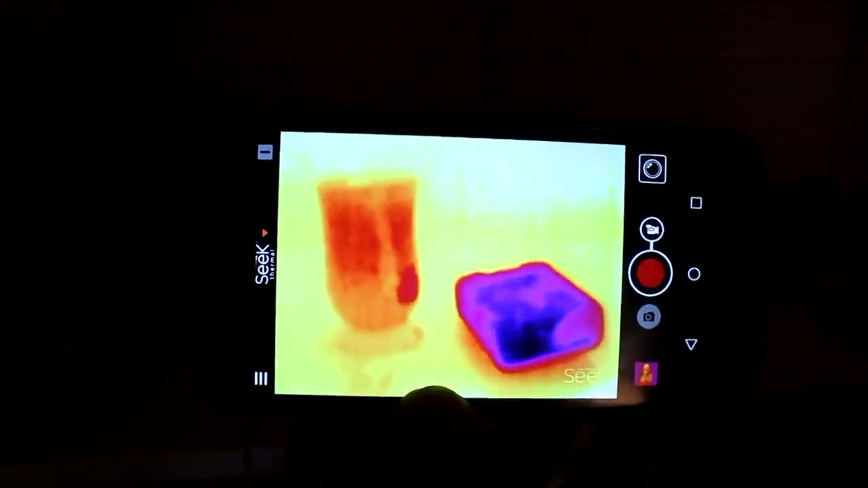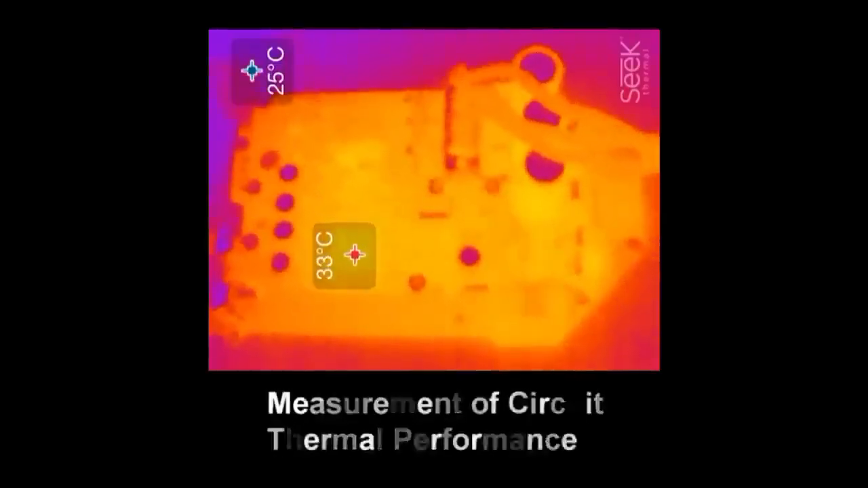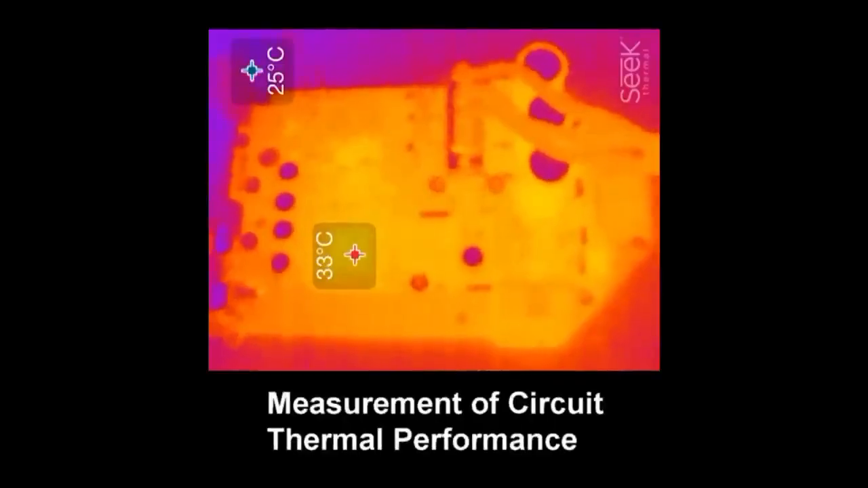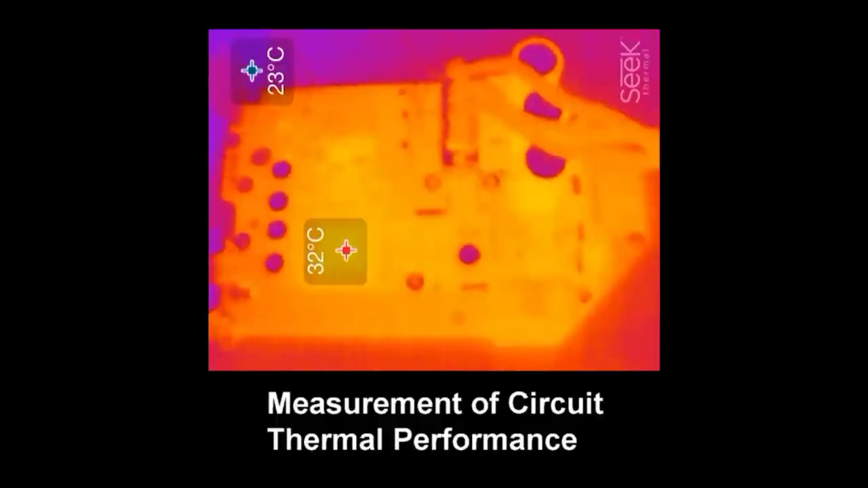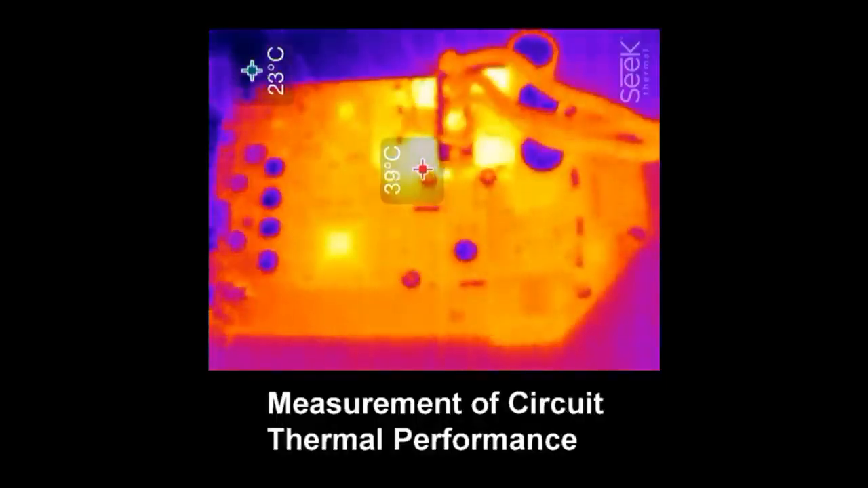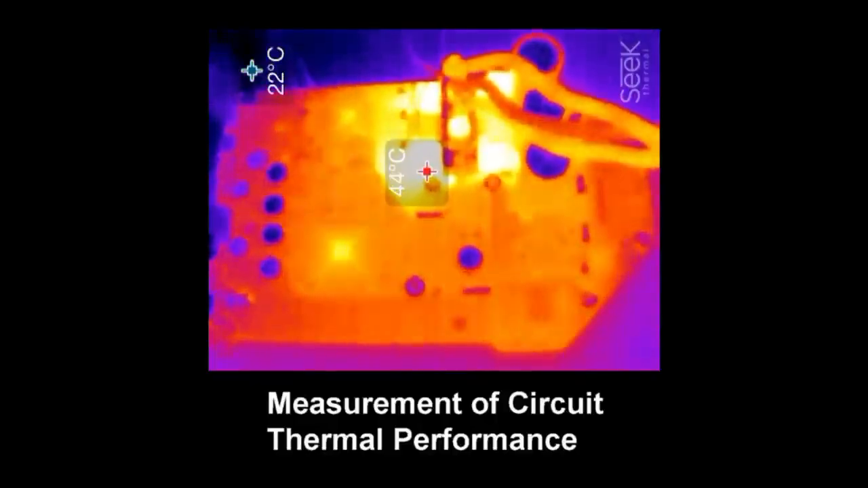Let me show you some real applications. This kind of information is very useful, especially in electronics. For example, you can easily see what component is heating up in a circuit. Like here, the board is evenly heated. But when I turn the load on, you see how and which components heat up.